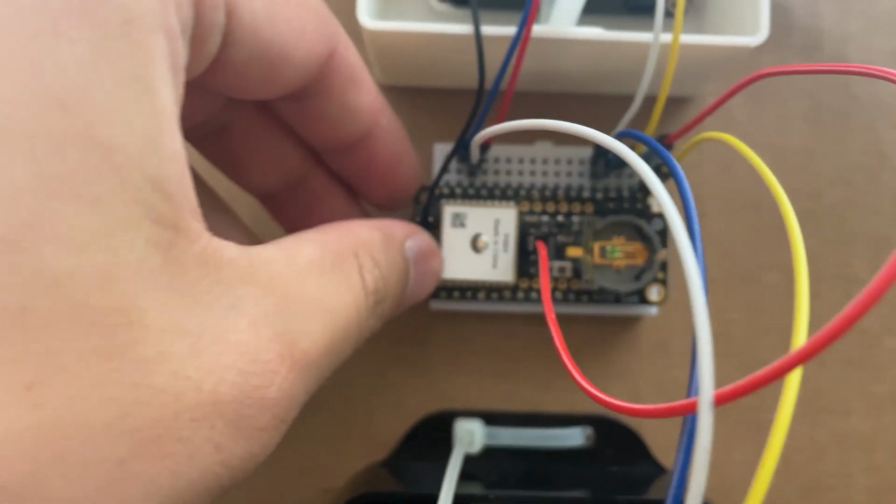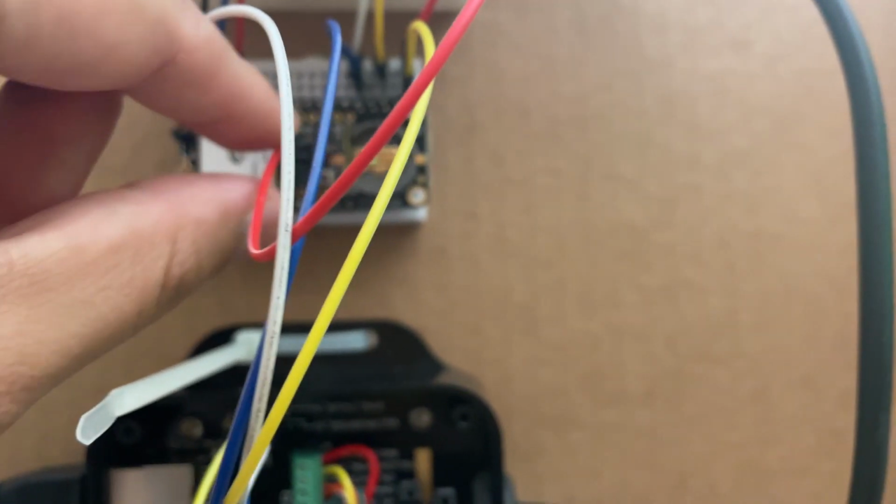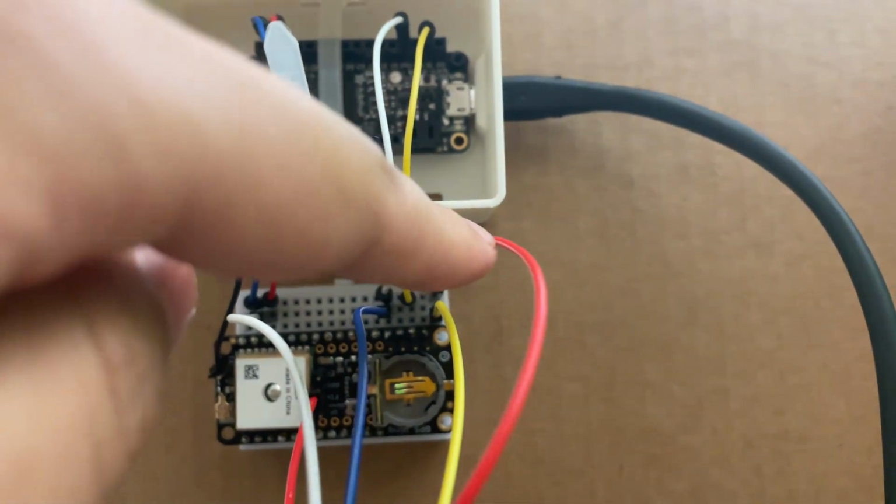This black lead is connected to the antenna, which connects to this thing. Yeah, and then this red line is just connected to this slot in the breadboard on the right side, just because I don't have a female to female jumper.